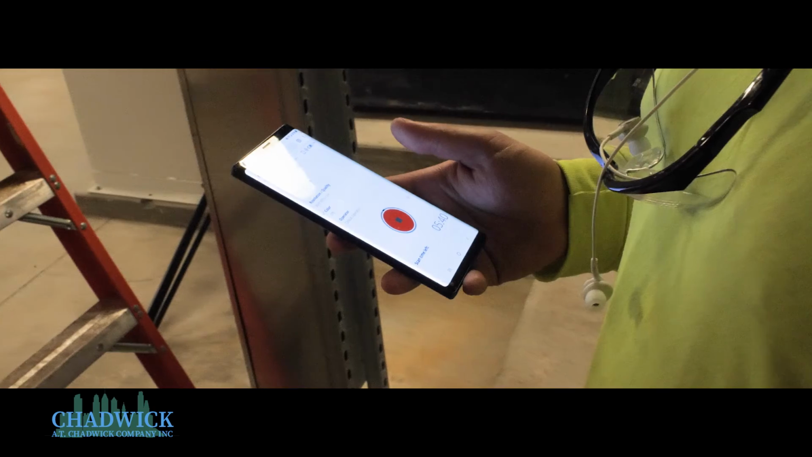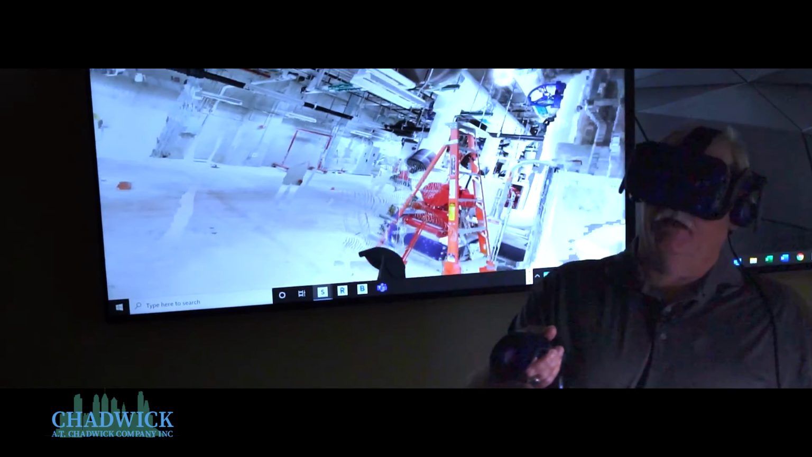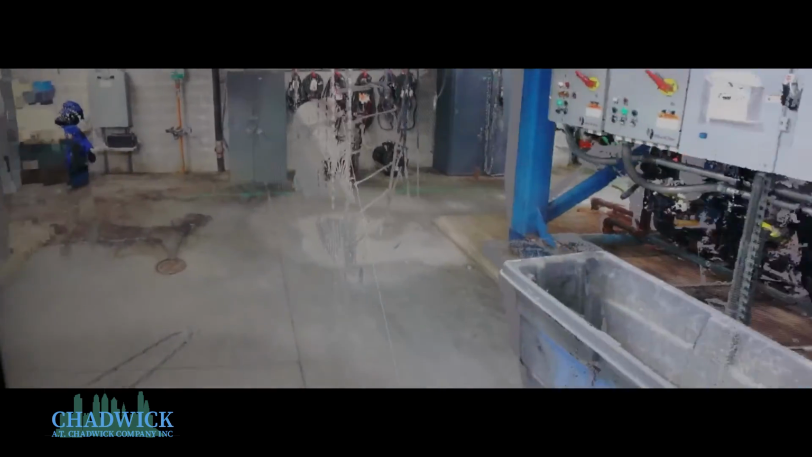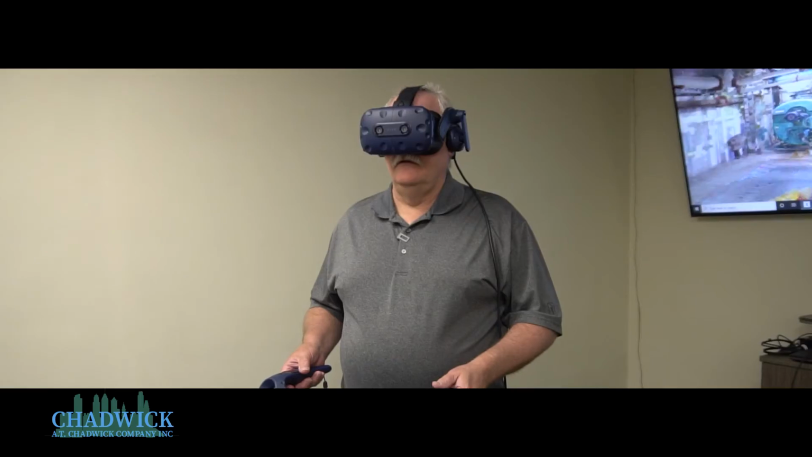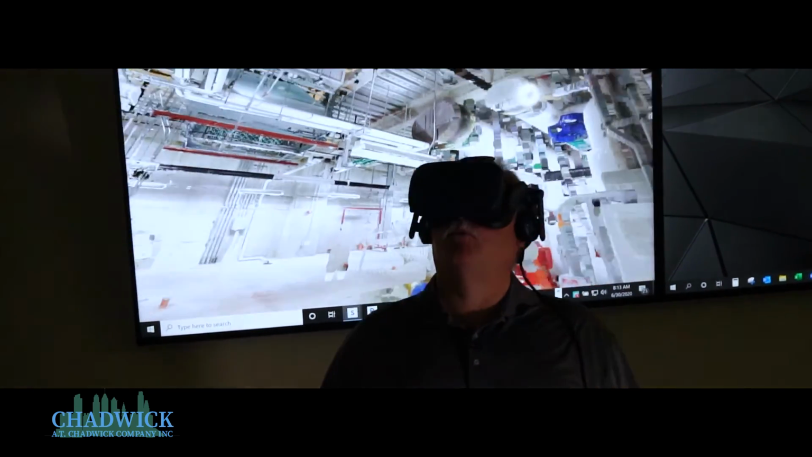Once the laser scan captures the data, we don't have to do anything but walk around that virtually. That's the one condenser water. There's the other condenser water. Once we get the data, we can do a virtual walkthrough in the space that's been scanned. I no longer have to go to the site to walk through the mechanical room. I can do it right here.